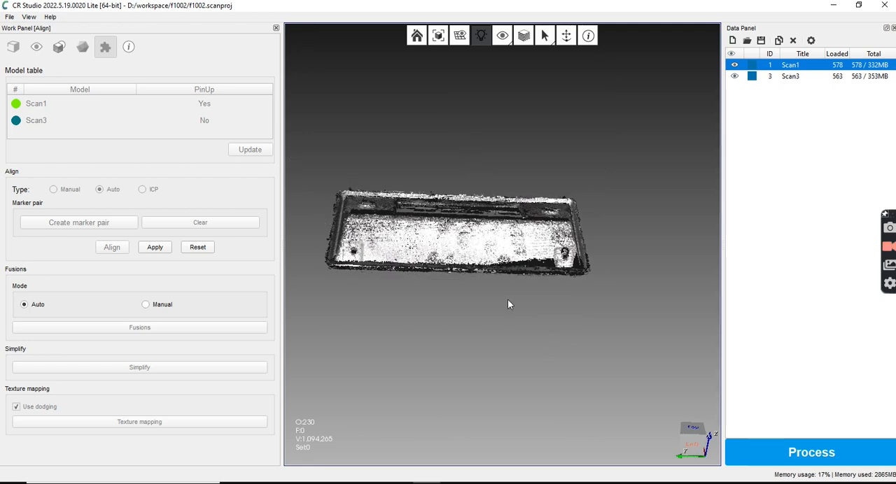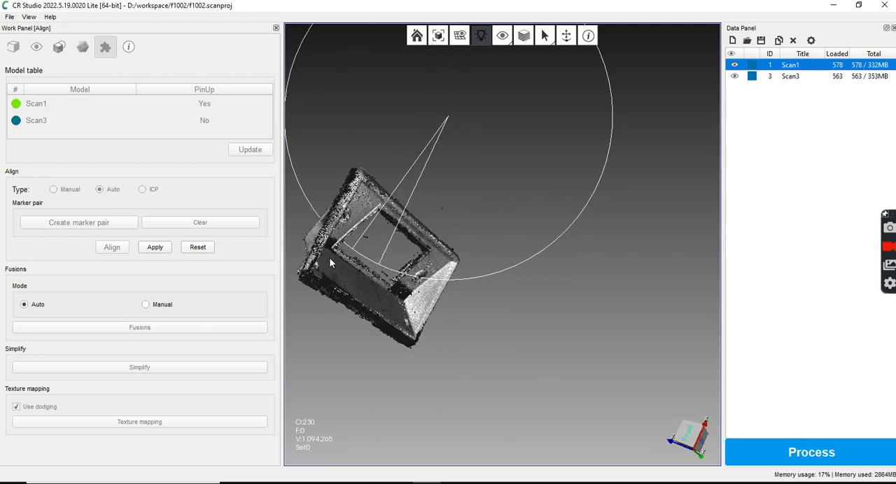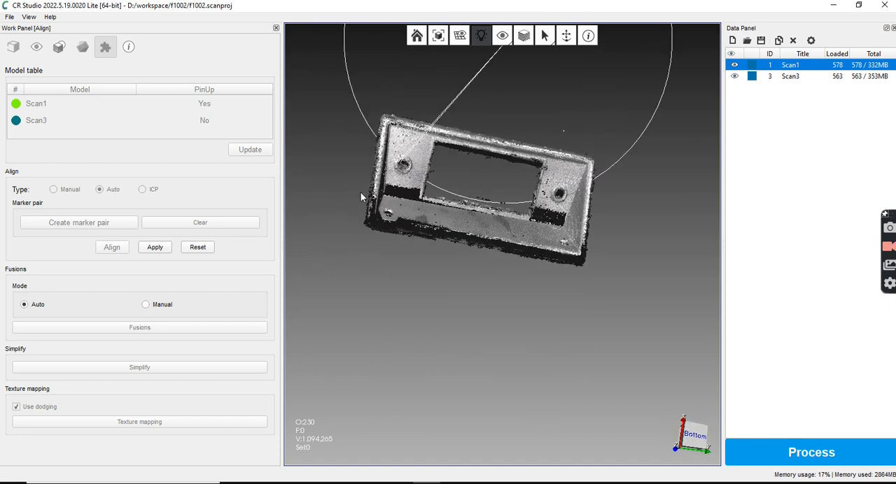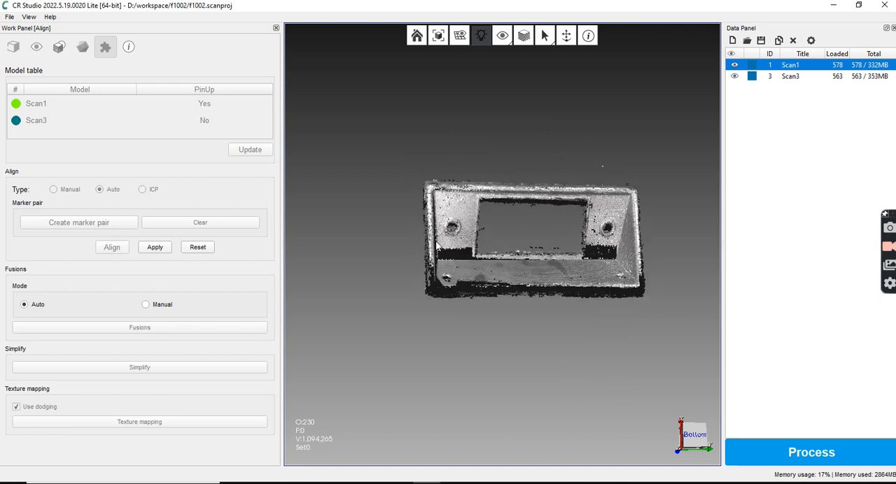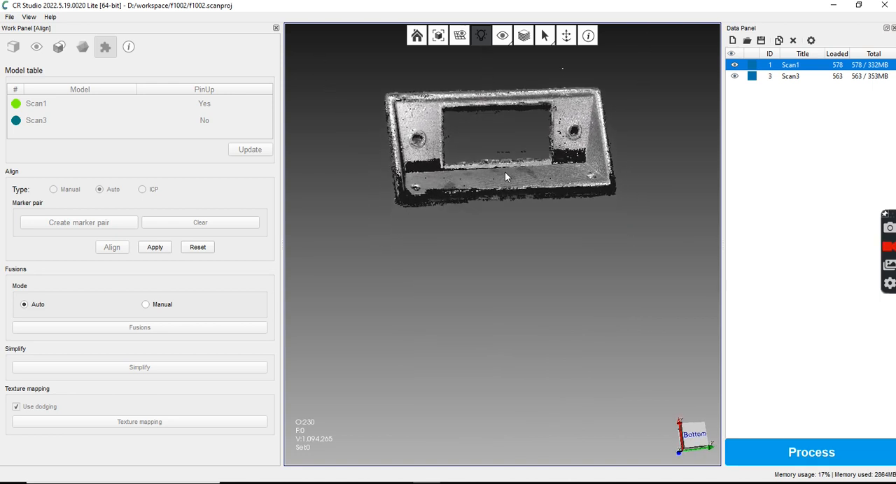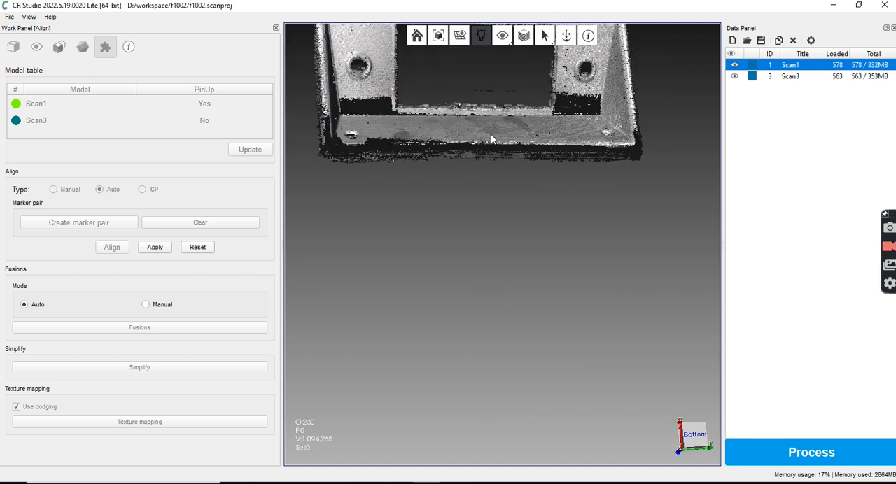Here we go. Well, if you get it somewhat close, it will try to get it somewhat close. And that's pretty, that's pretty close. Yeah.